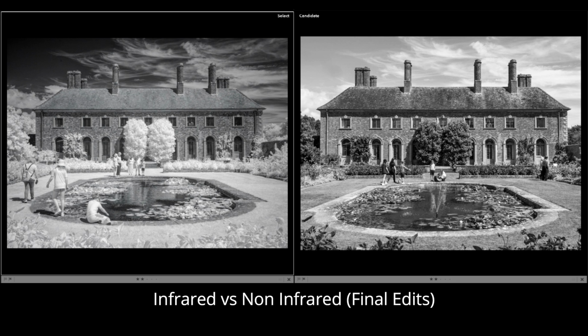And this image in particular doesn't have too much of the white, and I don't normally like shooting people in infrared because they come out a bit ghost-like, but I actually like the two groups of people and the child pointing to something in the pond here. But yeah, I like both images, but you've got to admit the infrared does offer something a little bit different here. Right, let's look at the next composition.